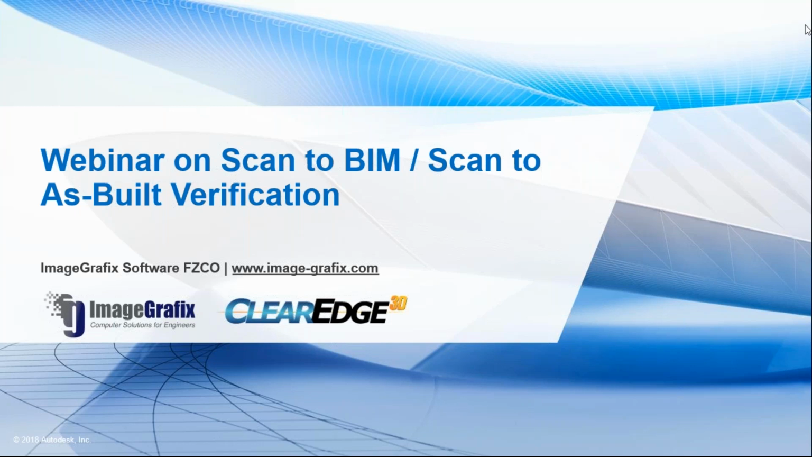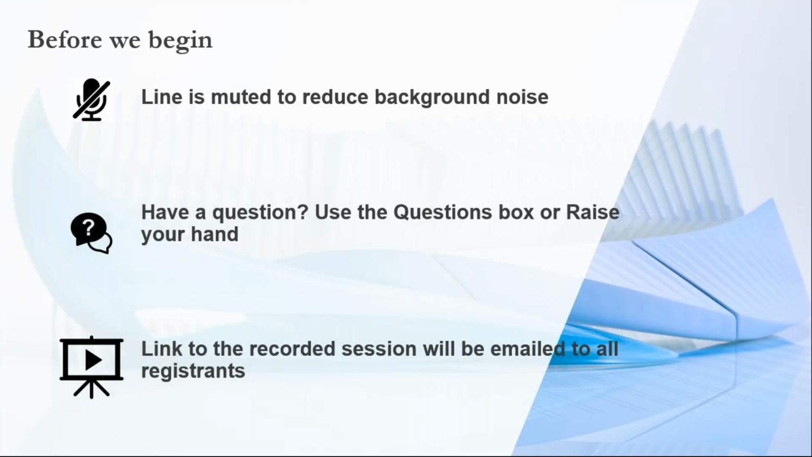My name is Muthu. I'm from ImageGrafix Software. You must have seen my emails on a day-to-day basis on the registration and reminders. I'm being joined by Mr. Otto and Trevor, who will be presenting the session. I will just give a brief introduction about our company and what we do, and then I will hand it over to Otto. Before we start the session, I just wanted to set the ground rules clear.